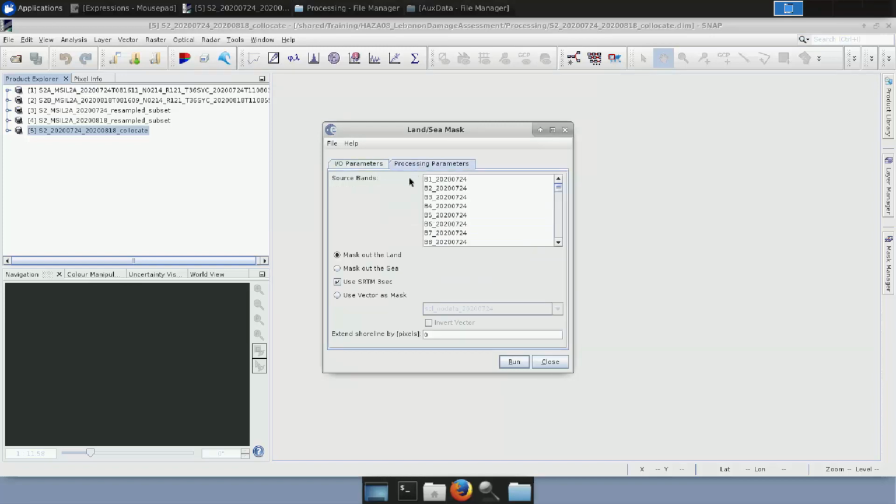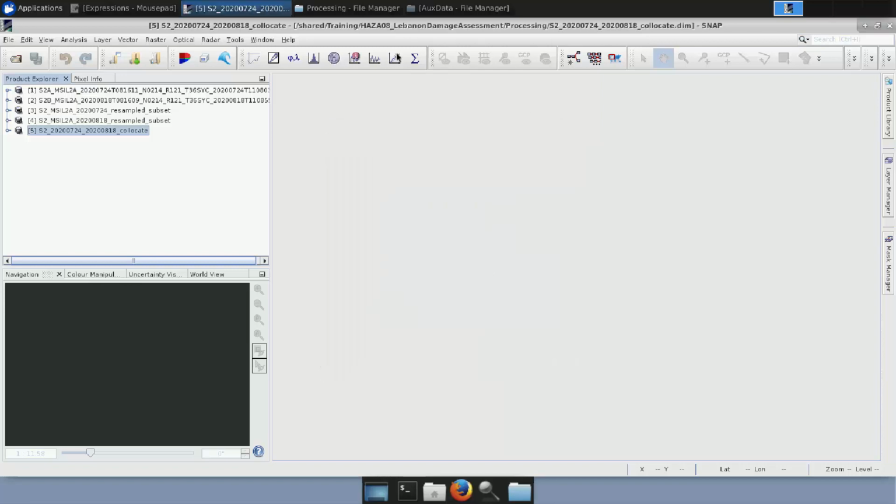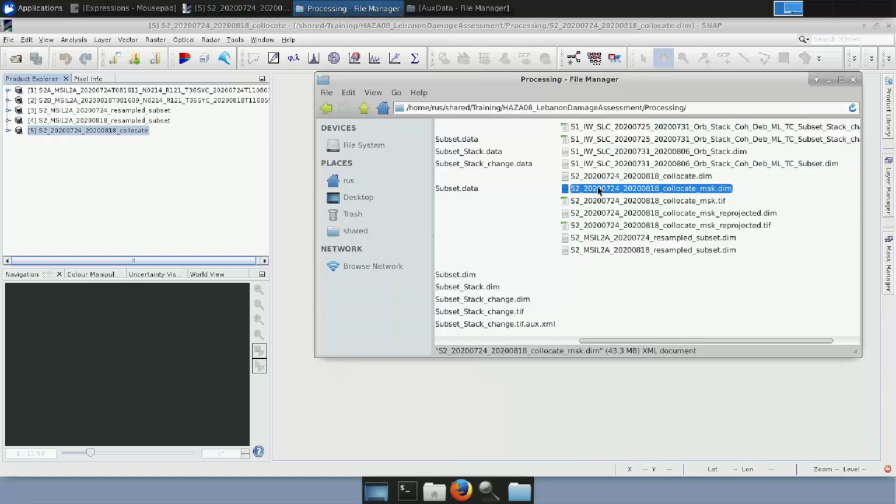And in the processing parameters, we want to mask out the sea. In the source bands, we will select only the B8 of the first product and the B8 of the second product. These are the two bands we're going to work with. And we will click Run. And I will just load the result.